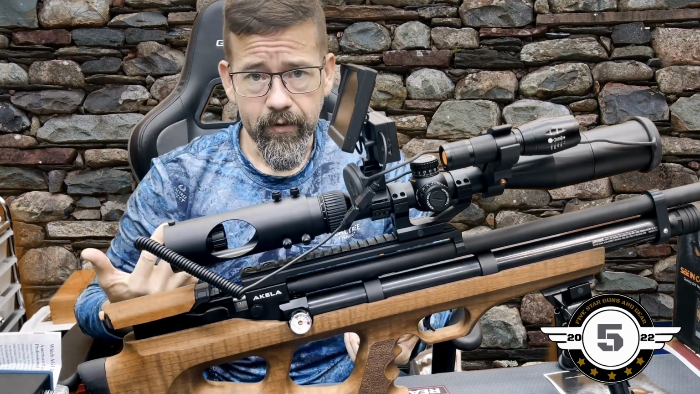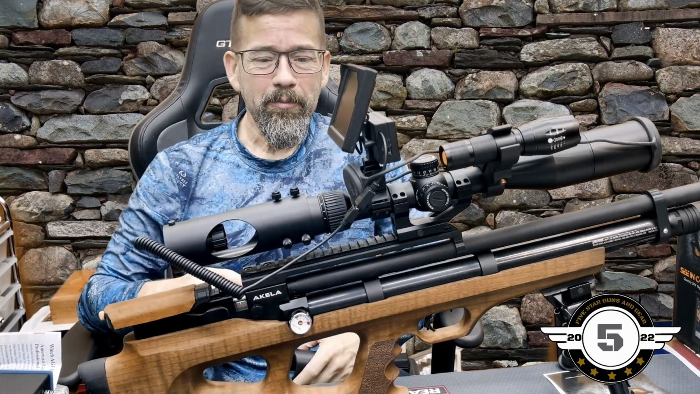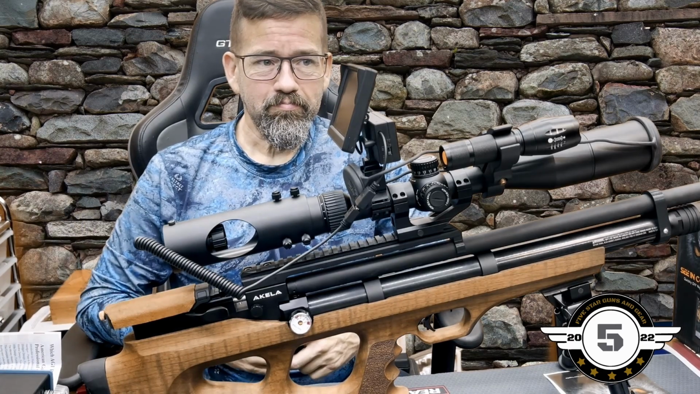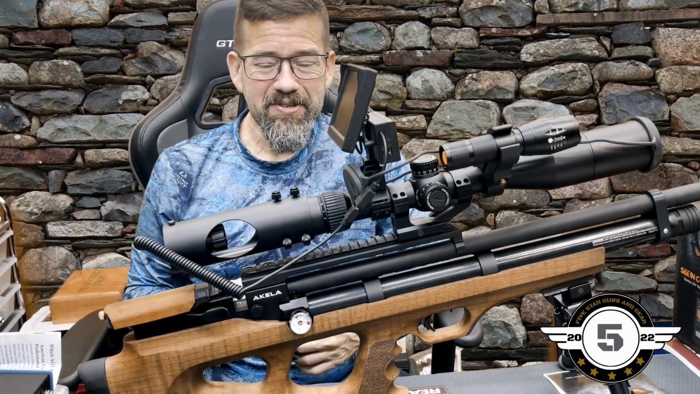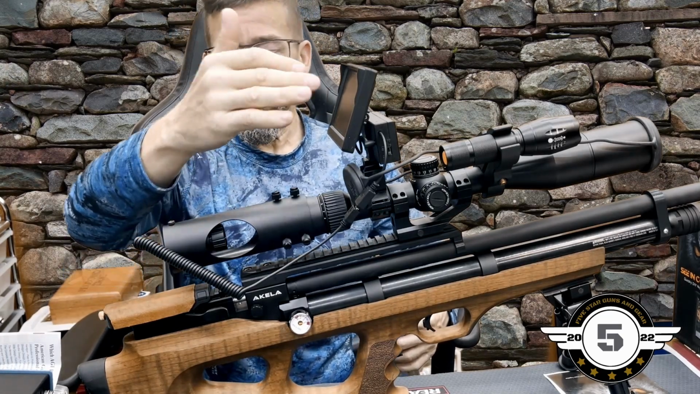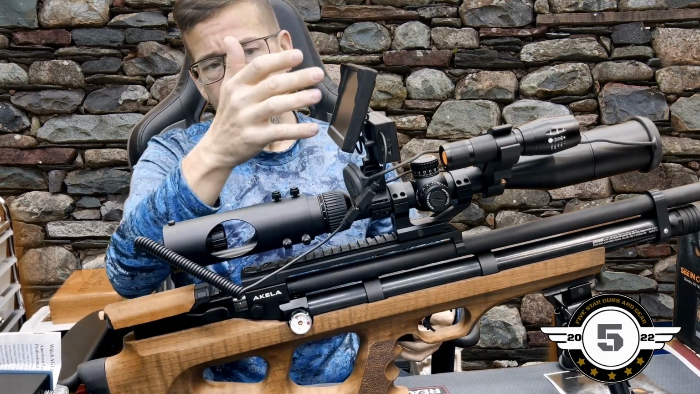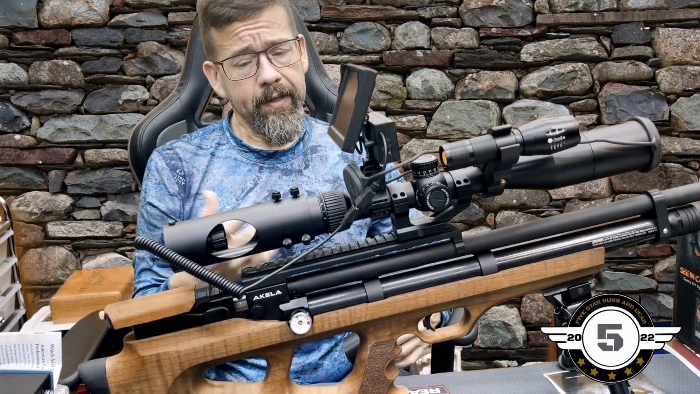Now I could have just flipped that light off. It would have been no problem at all. However, let's say you're out hunting and you have a street light or a security light or something that you don't have access to turn off. That's going to be in your screen. Now, it didn't obscure anything. I was still able to see my crosshairs. I was still able to see really clear. It was just on one side of the screen where it was reflecting off of, it was very distracting. And that's what I didn't like.